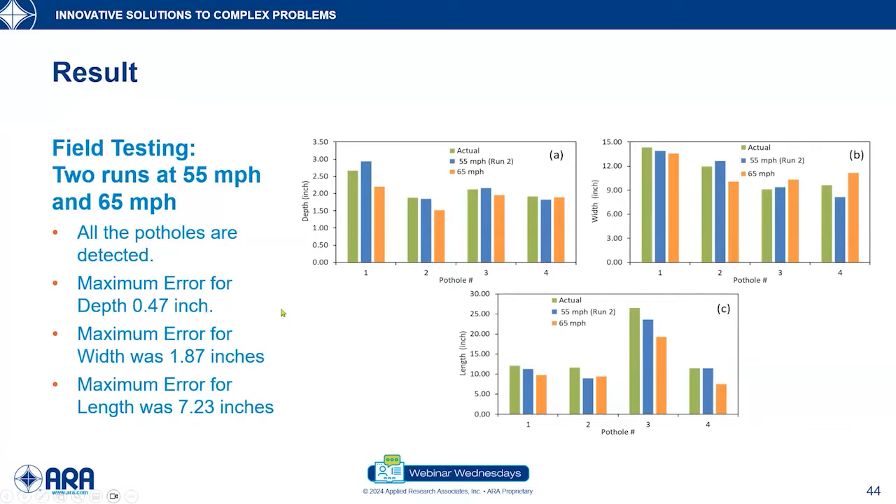The maximum error in terms of the width was found to be 1.787 inch, and the maximum error in length was found to be 7.23 inch, which is relatively higher. But we also have to keep in mind that for that pothole, the actual length was pretty large, more than 25 inch. So the percentage of error was within a reasonable limit.